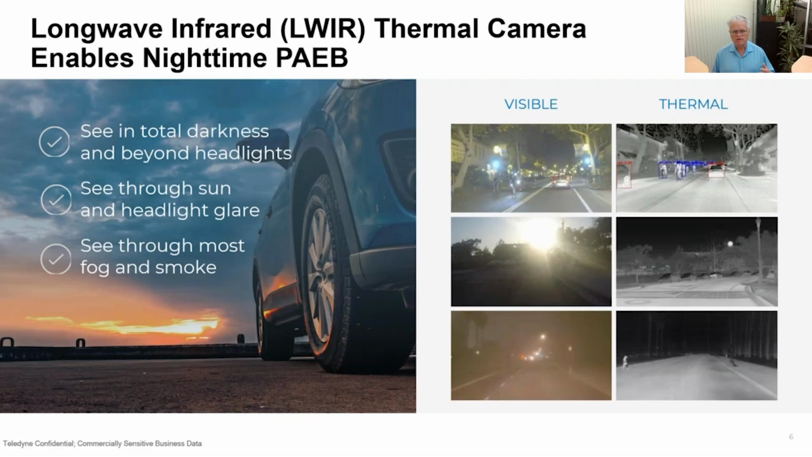We really believe in this suite of sensors or sensor fusion where you have visible cameras, you have radar, you have thermal cameras, and it's really the intelligence of this fused sensor system that gives you vehicle safety that exceeds what a human can do.